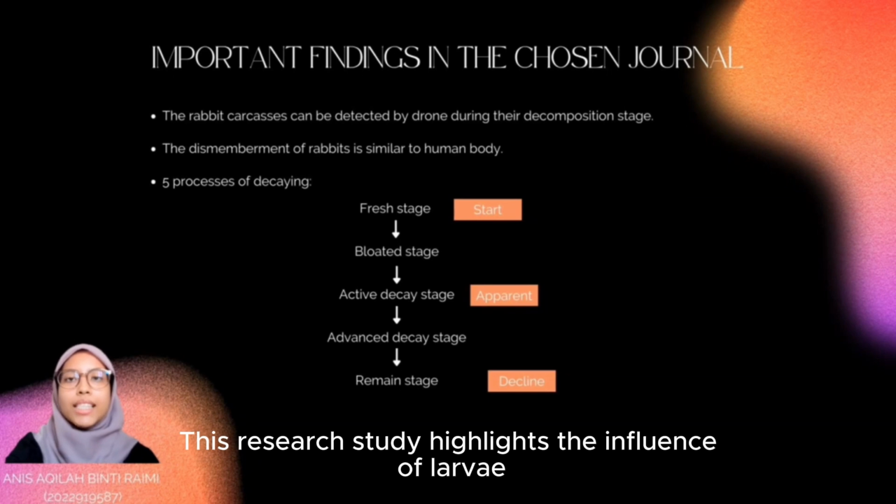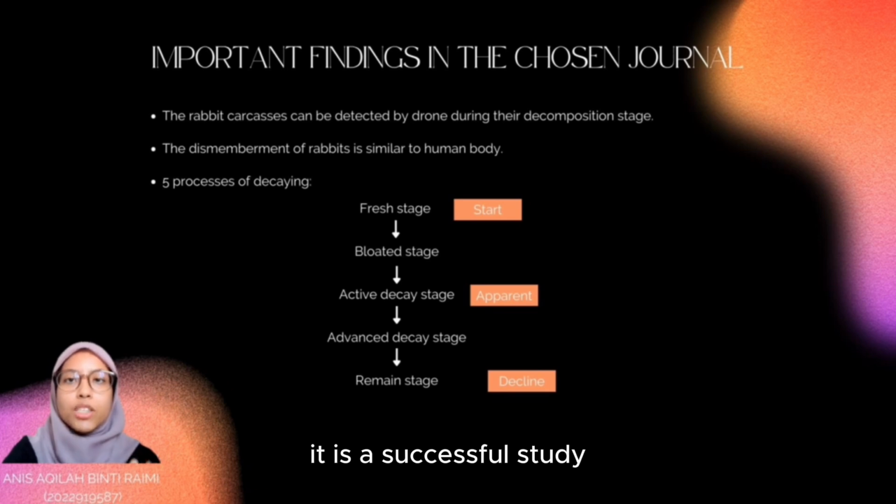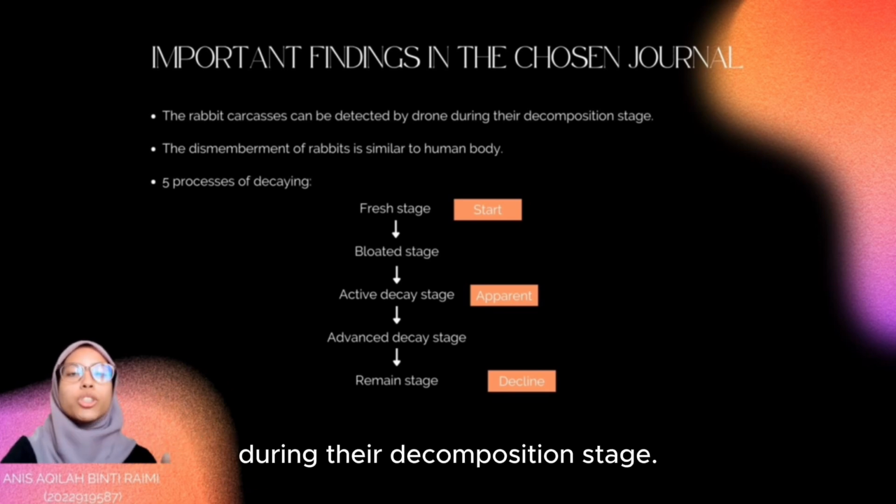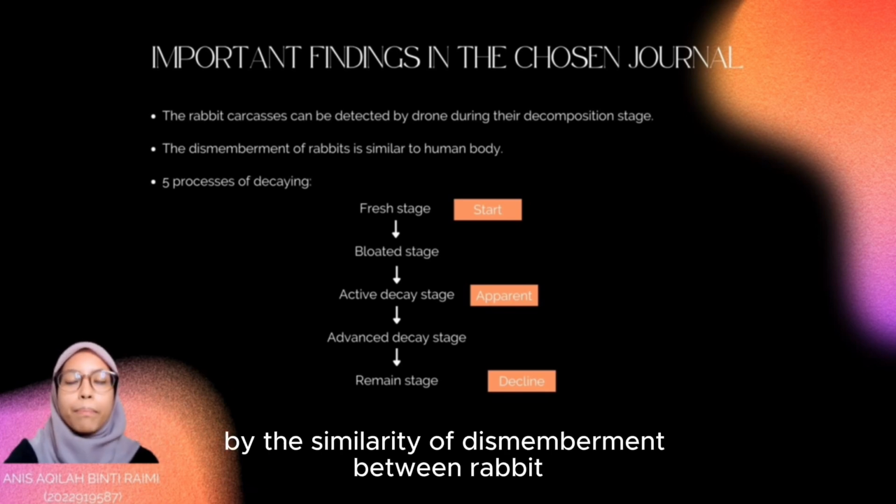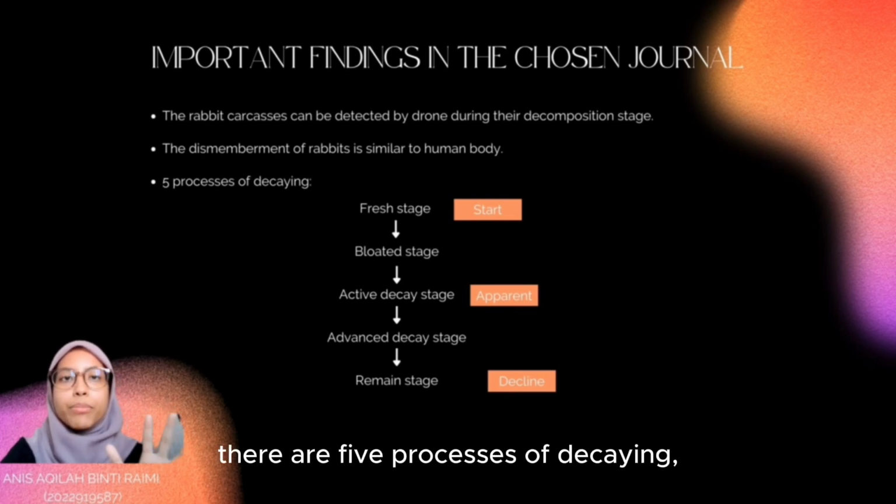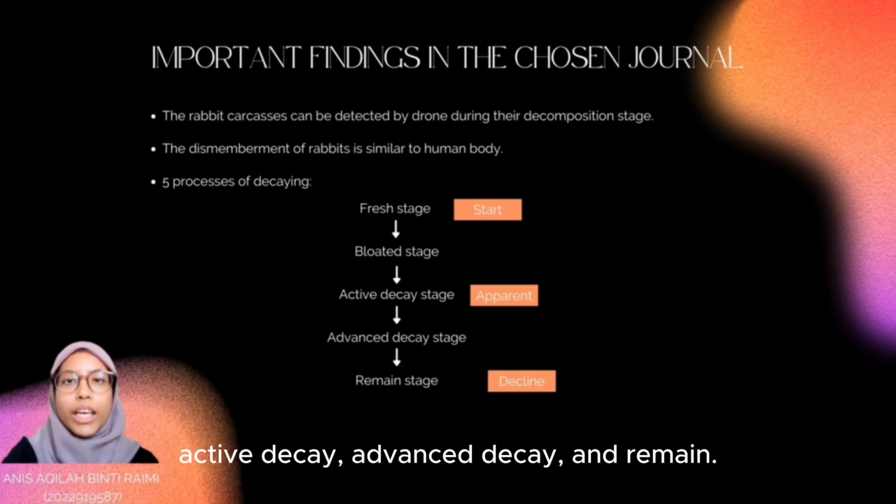This research study highlights the influence of larval masses on the decomposition of remains by using a thermal drone. It is a successful study as the rabbit carcasses can be detected by drone during their decomposition state. The usage of rabbit is supported by the similarity of dismemberment between the rabbit and the human body. According to this study, there are 5 processes of decaying. The first one is the fresh stage, followed by bloated, active decay, advanced decay, and remain.